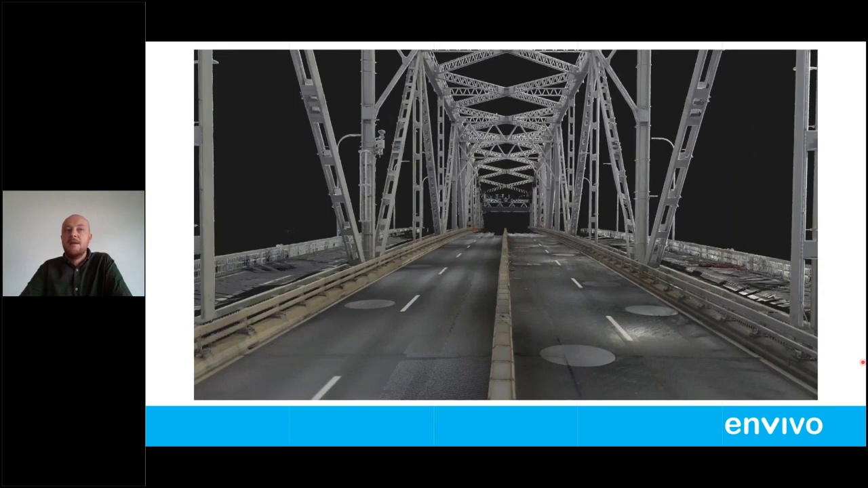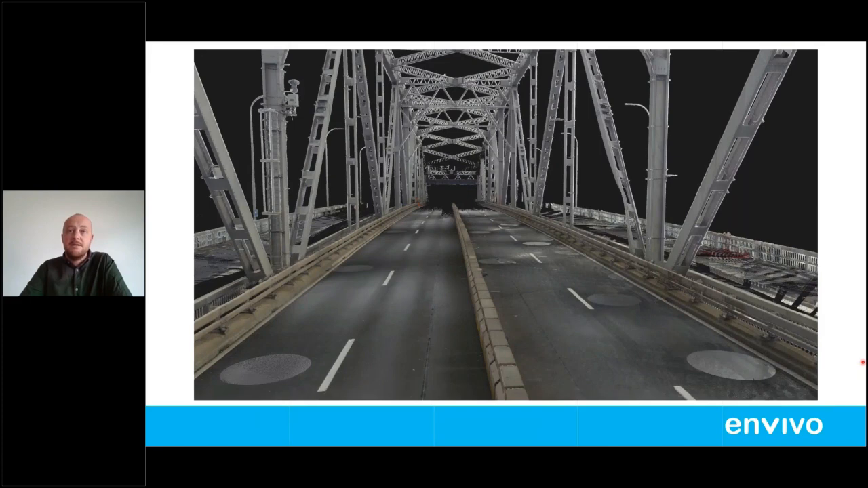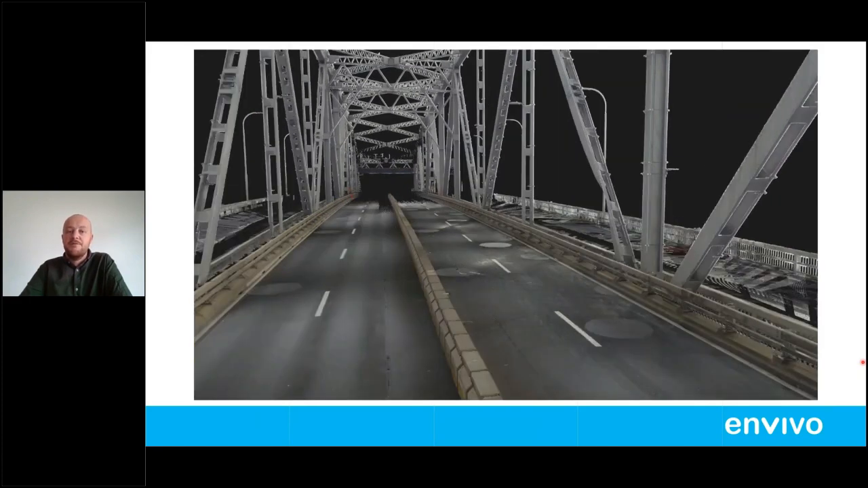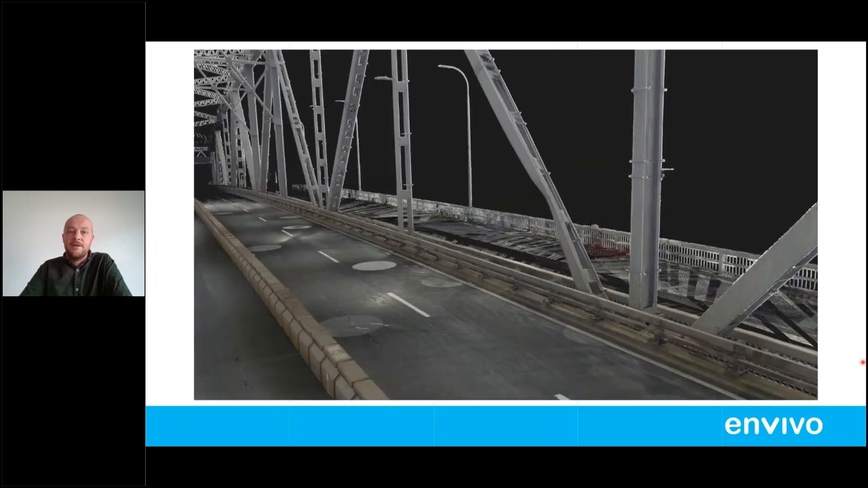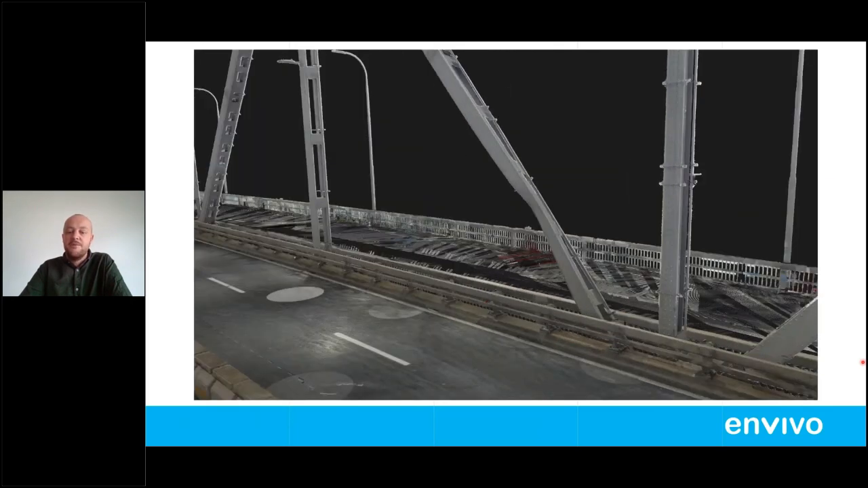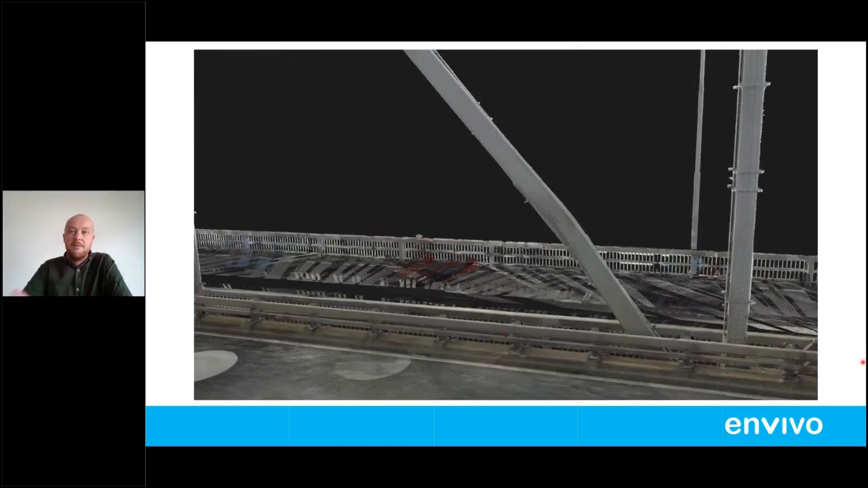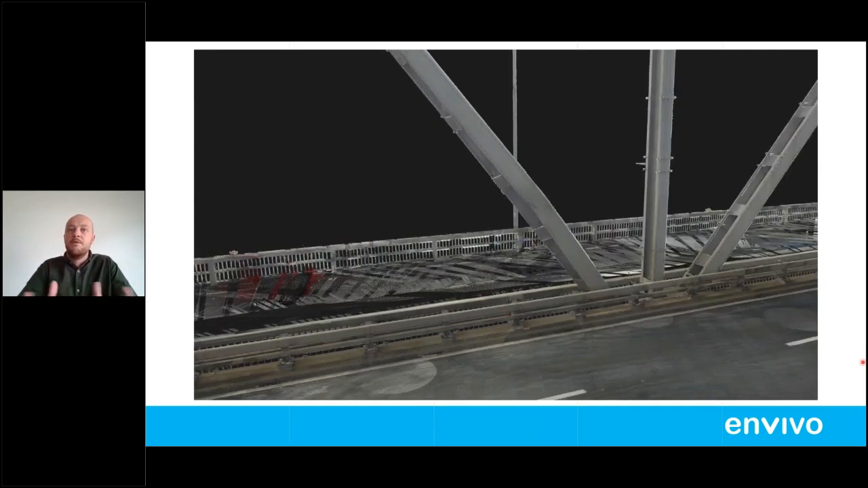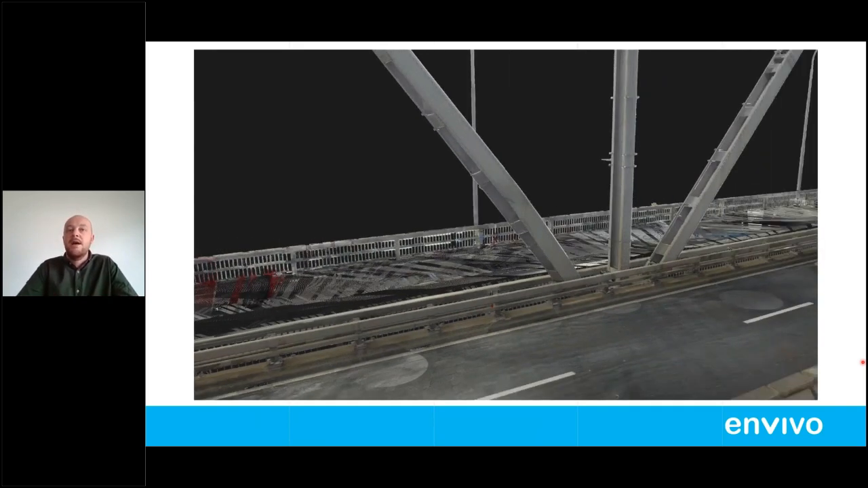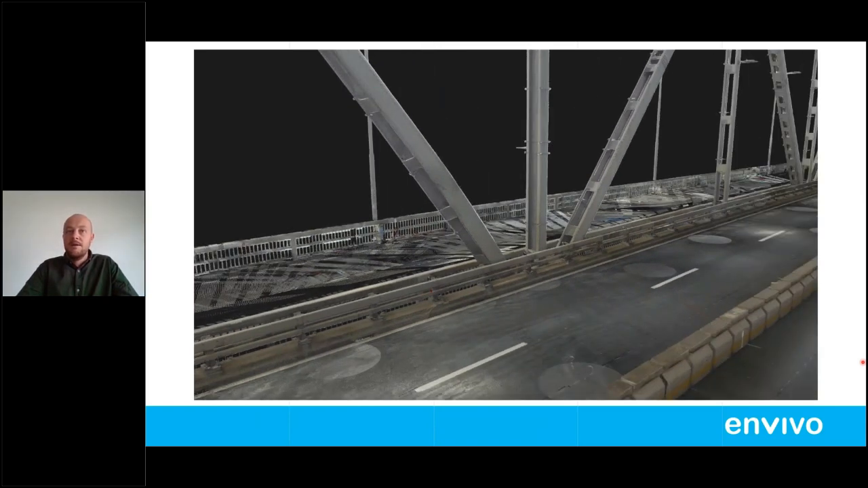We set the scan resolution to high, which for the RTC is 3 mils over 10 meters, because we wanted to get as much information as possible, as well as allowing us to create the tightest registration we can. If you had a lower resolution scan in this type of environment, your registration is not going to be as tight, because the software's got fewer points to go off. So yeah, highest resolution there.